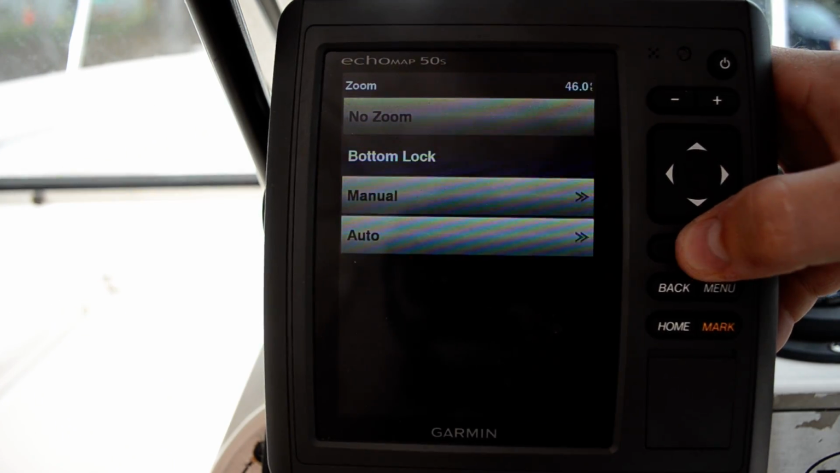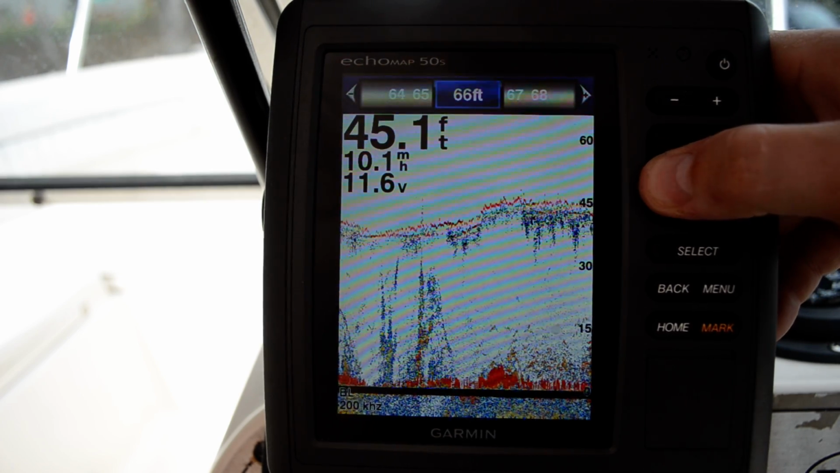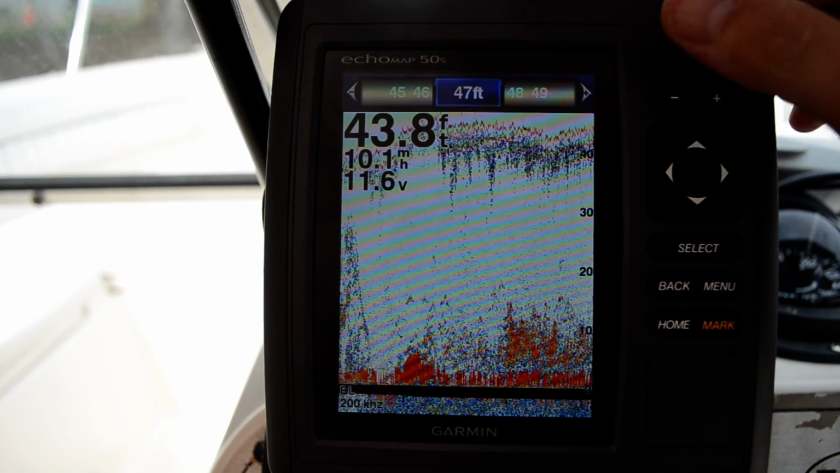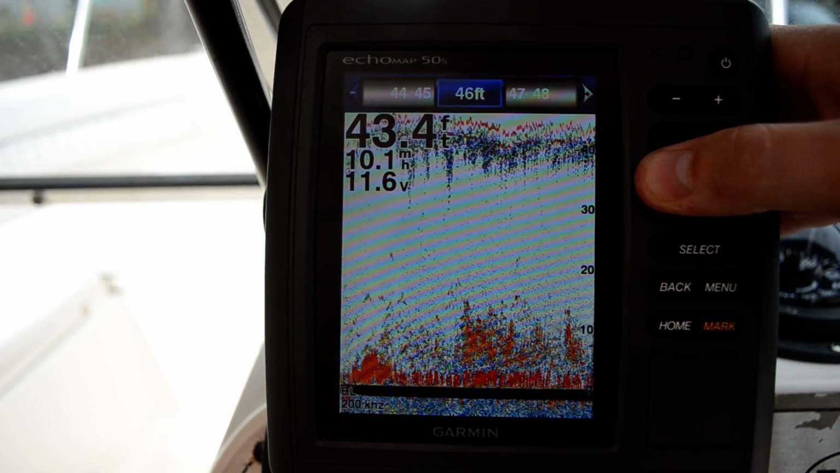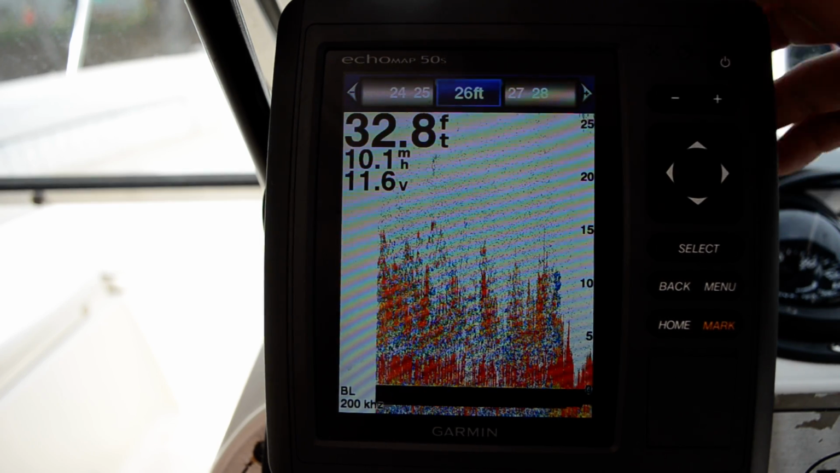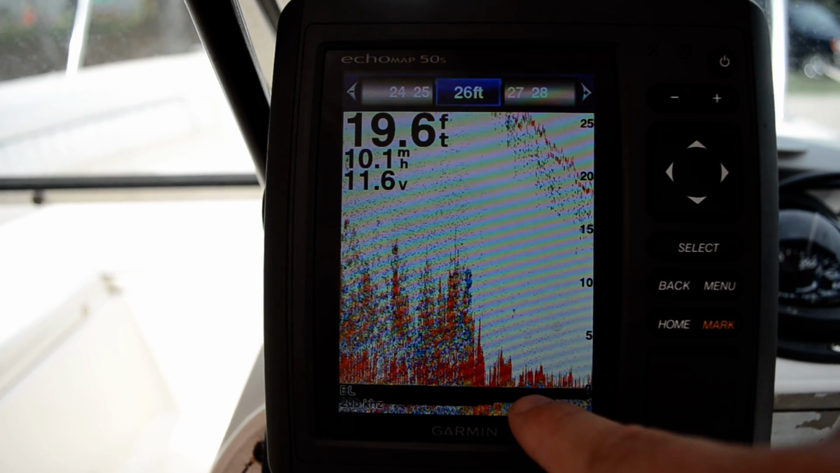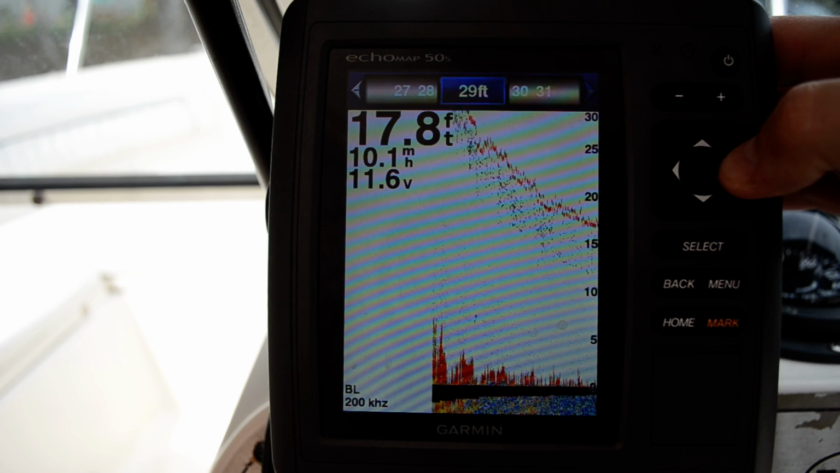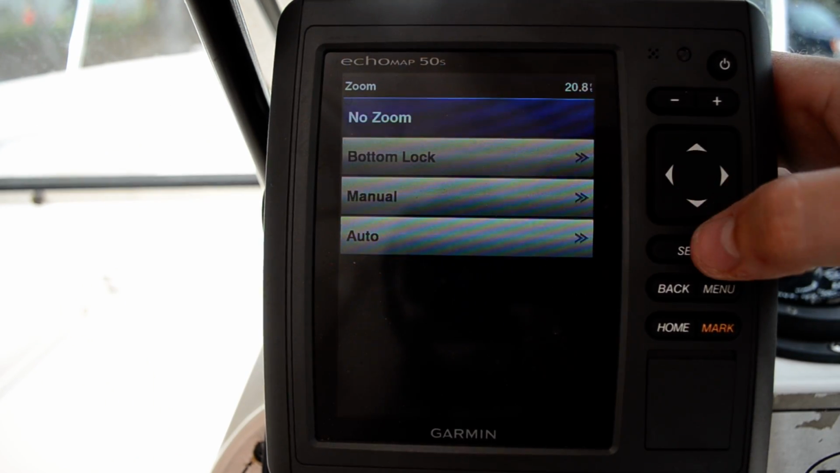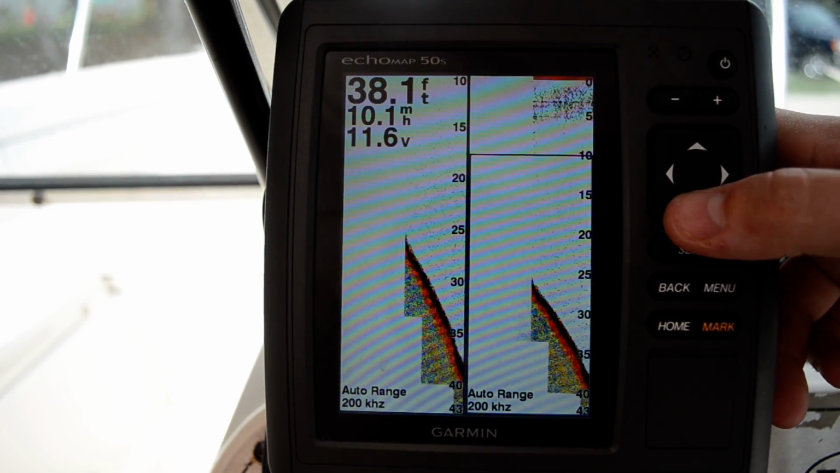Here are your zooms. You can do a bottom lock. Say you're in 43 foot of water and you really only care what's sitting on the bottom. You can zoom way out and only see the bottom 15 feet of the water column. So let's go back. No zoom here. We're going to go back a window and go to split zoom.